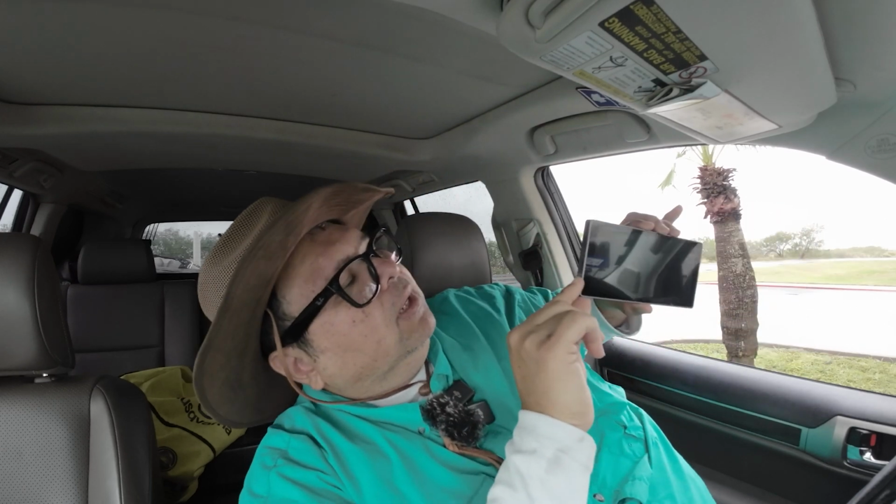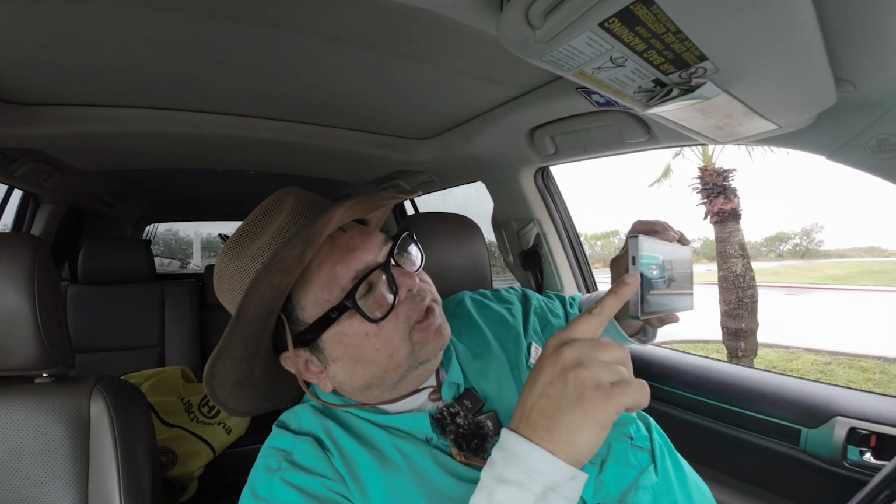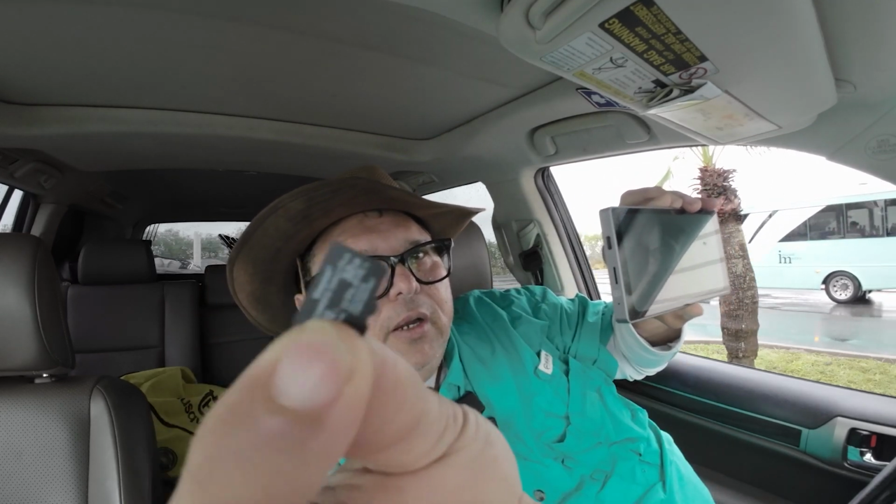Let me show you. I got the screen right here, okay? It is detachable. You can put it wherever you need. But I wanted to give you a little bit of details with it. You see the little power input right here, okay? USB-C connector. And then you have an SD card, all right? There you are. That's it right there. And you just place it in there and it clicks in.